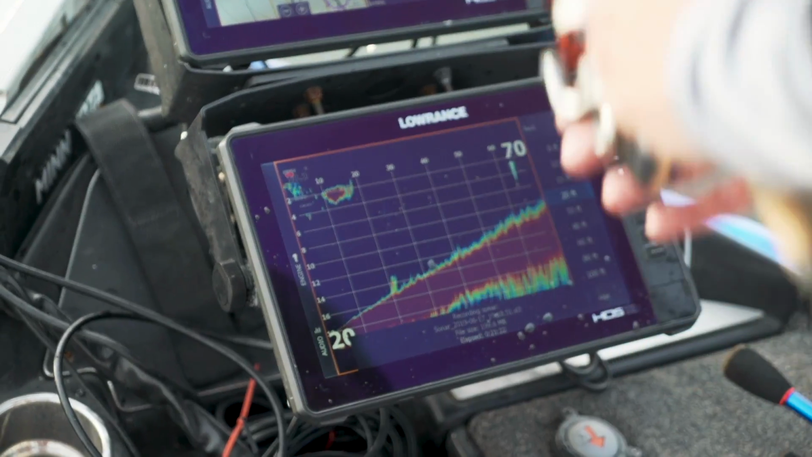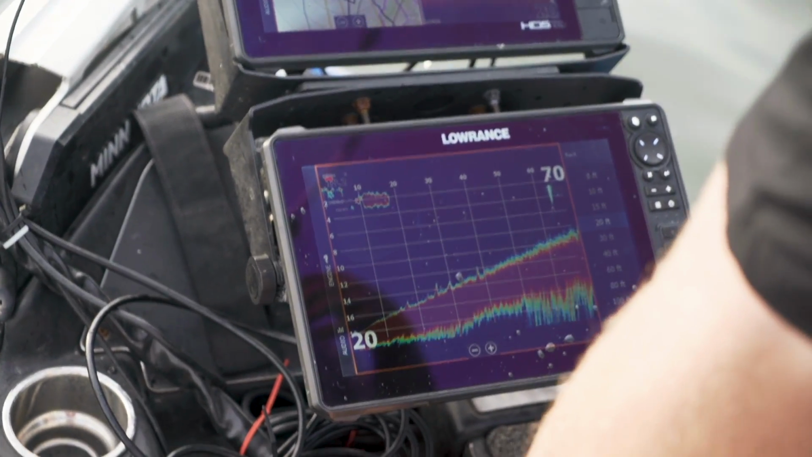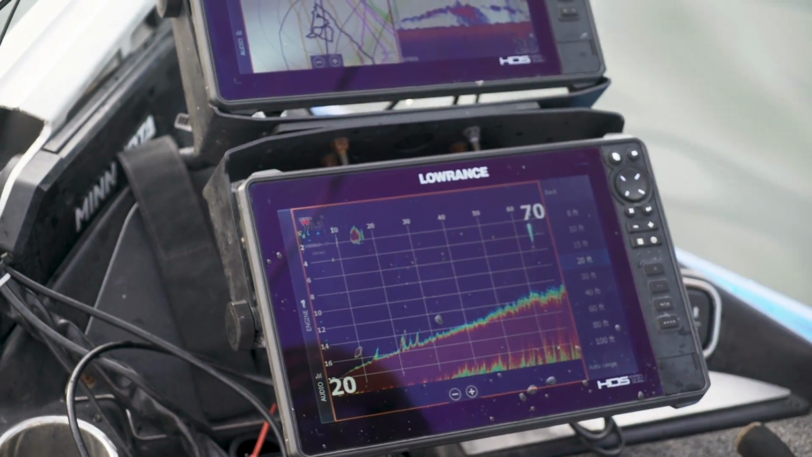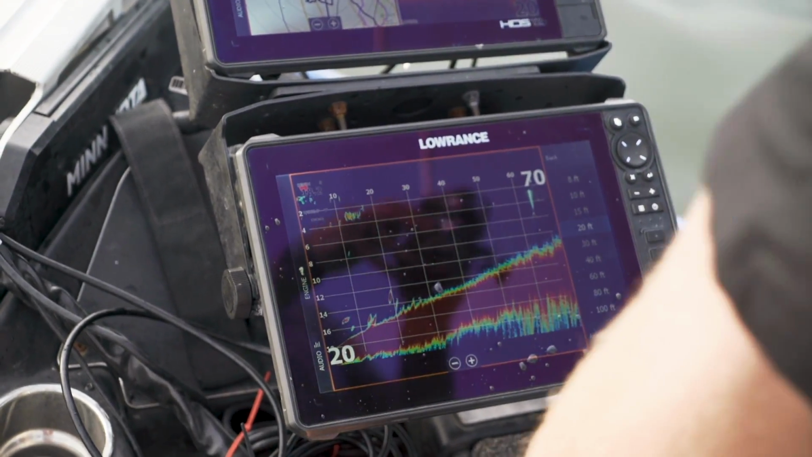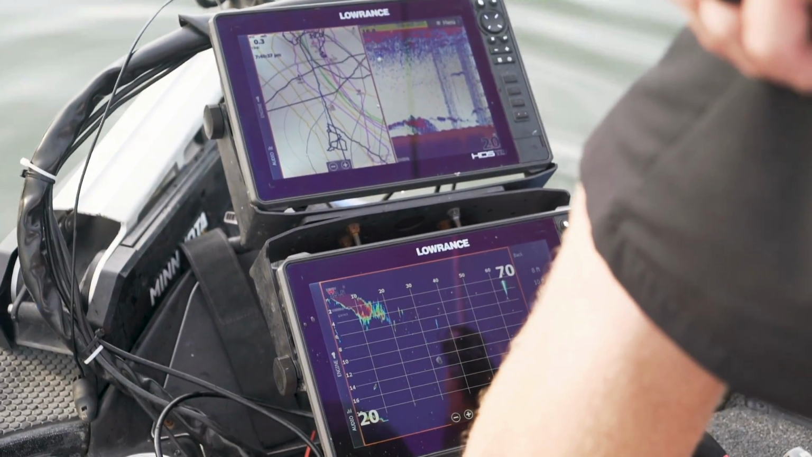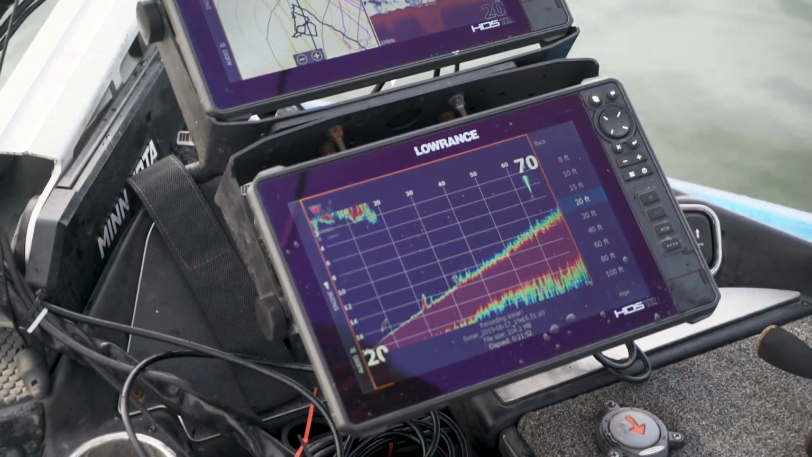Good stuff. There's so much right there. You can see them on the bottom a little bit. Right there. Sometimes the one I'm noticing is if they're suspended, you can see them good. But when they're on the bottom, you can sort of see them right there. Ooh, they're going to be right on the full one here in a second. You see them like right here. See them on the bottom, sort of messing around.